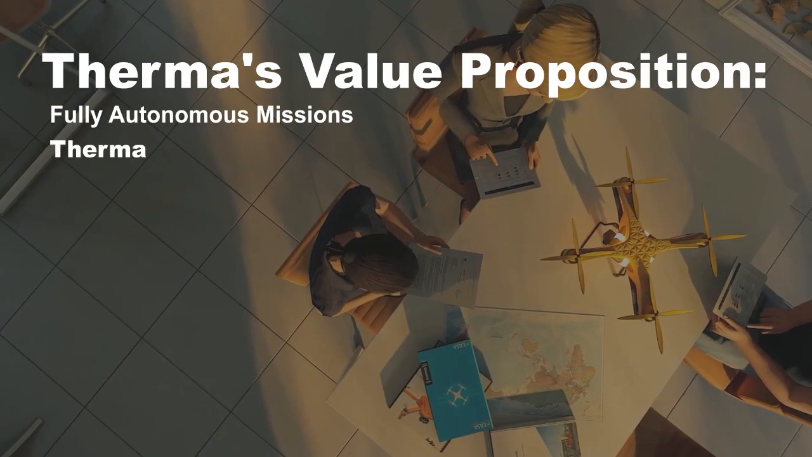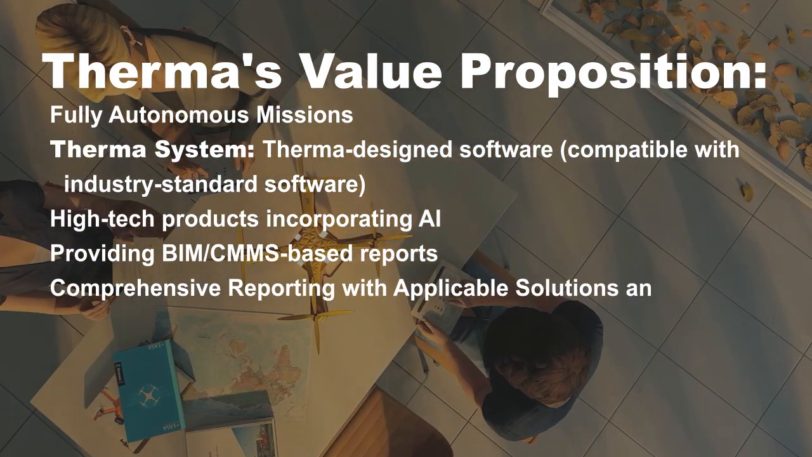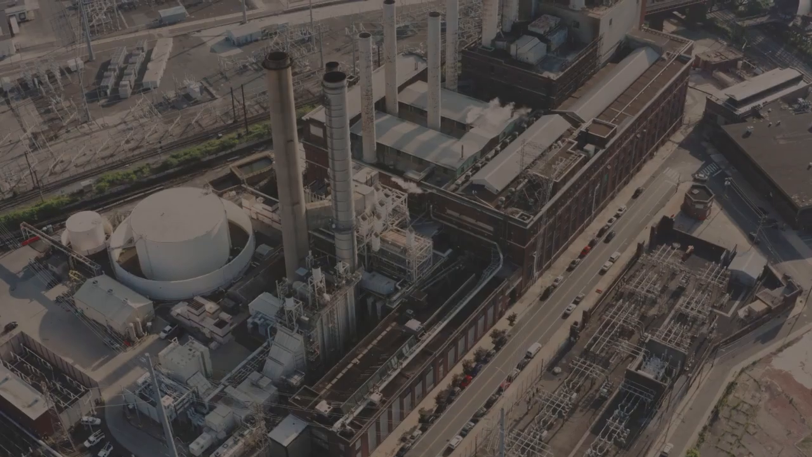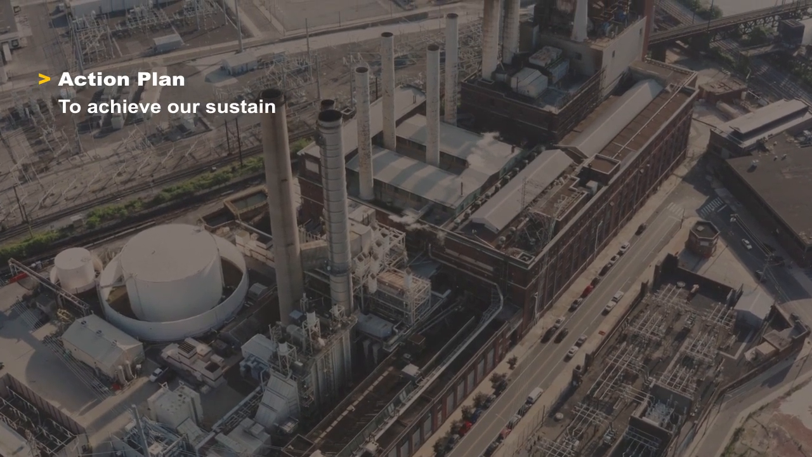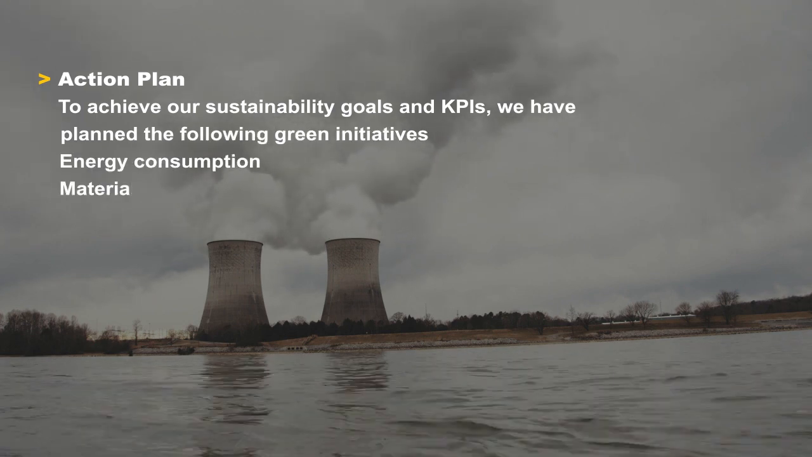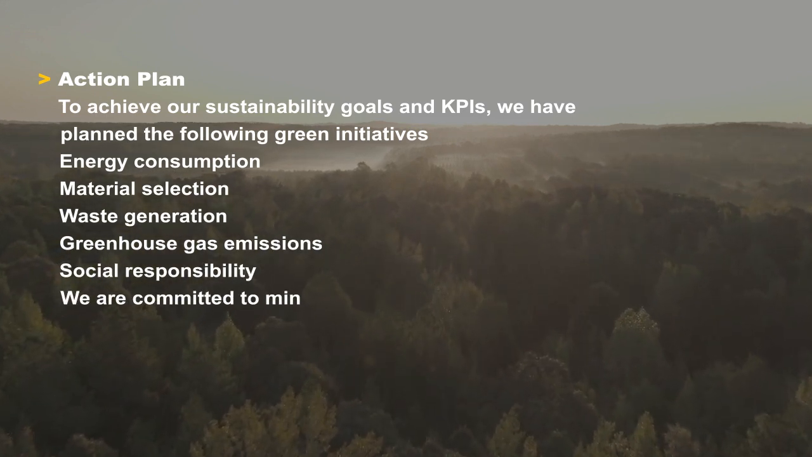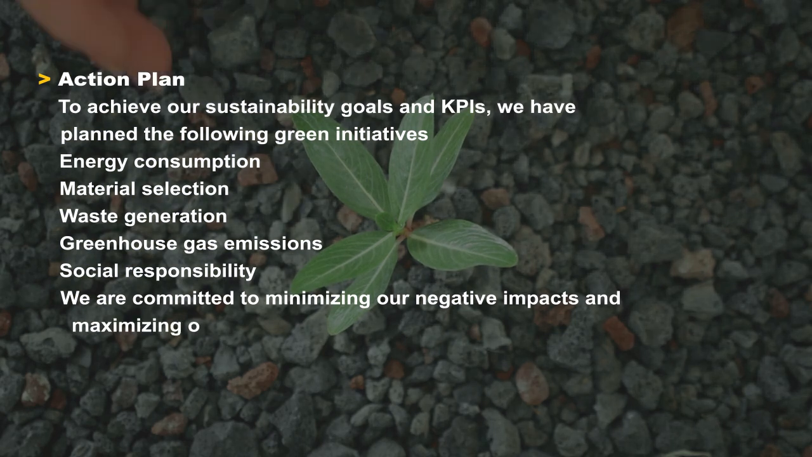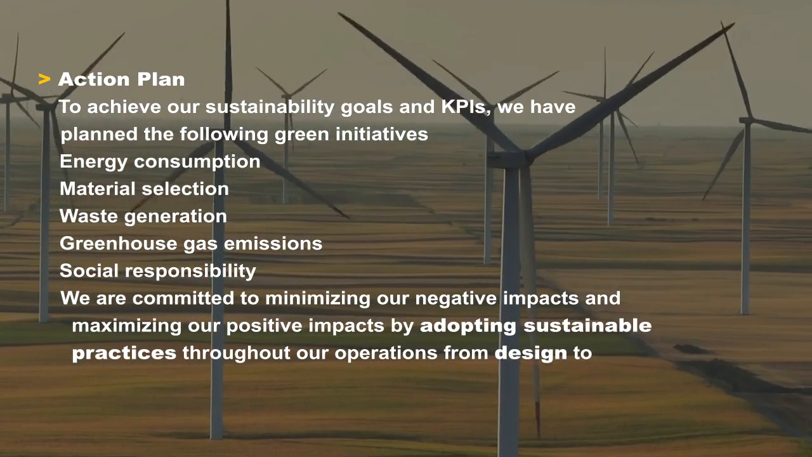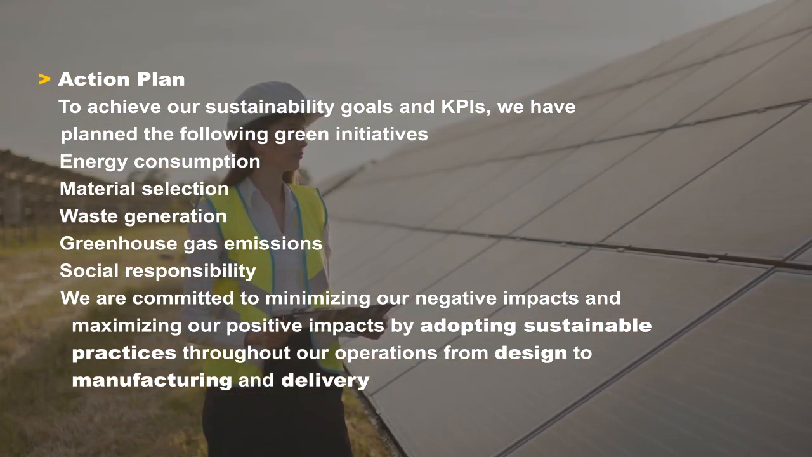Therma is a drone and software solution for thermal inspection that offers a unique value proposition for customers who want to improve their infrastructure performance. At Therma, we believe that sustainability is not only a moral duty, but also a strategic advantage. Our goal is to become the leading provider of thermal inspection solutions that not only help our clients reduce their energy consumption, carbon footprint, and environmental impact, but also, we are committed to minimizing our negative impacts and maximizing our positive impacts by adopting sustainable practices throughout our operations from design to manufacturing and delivery.